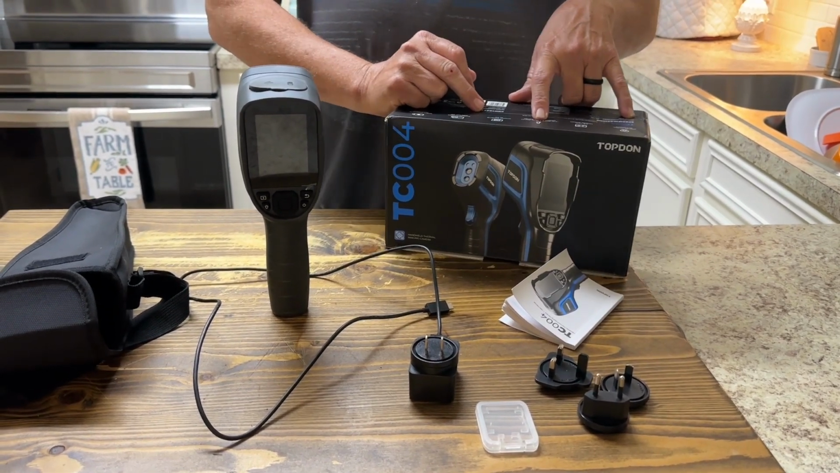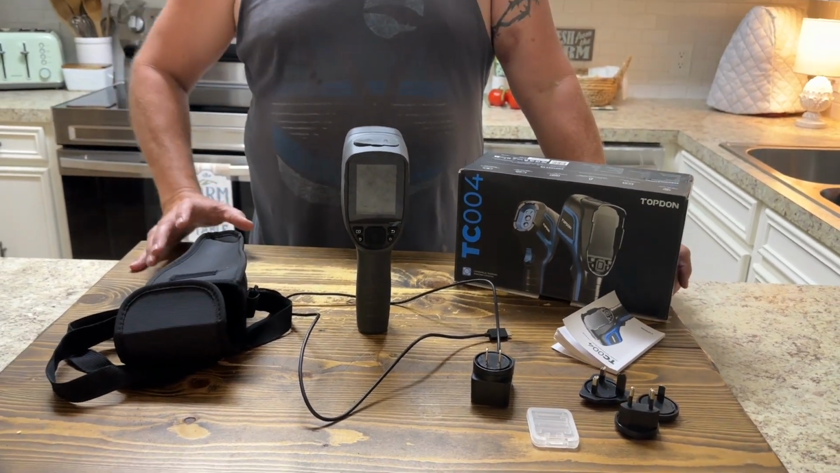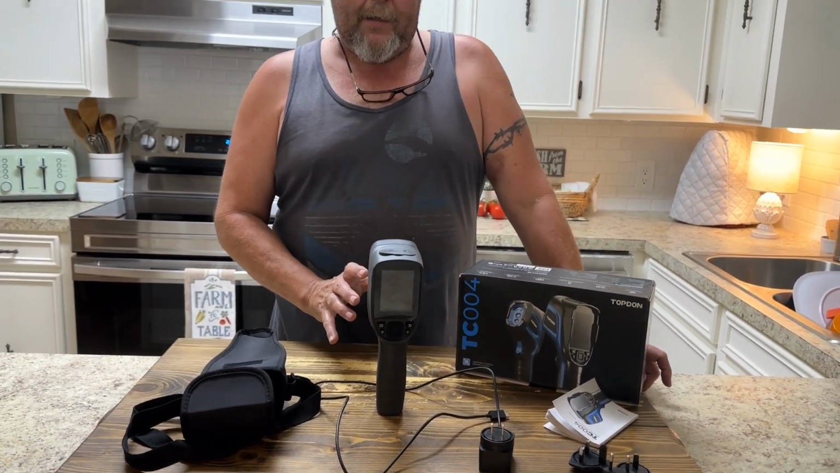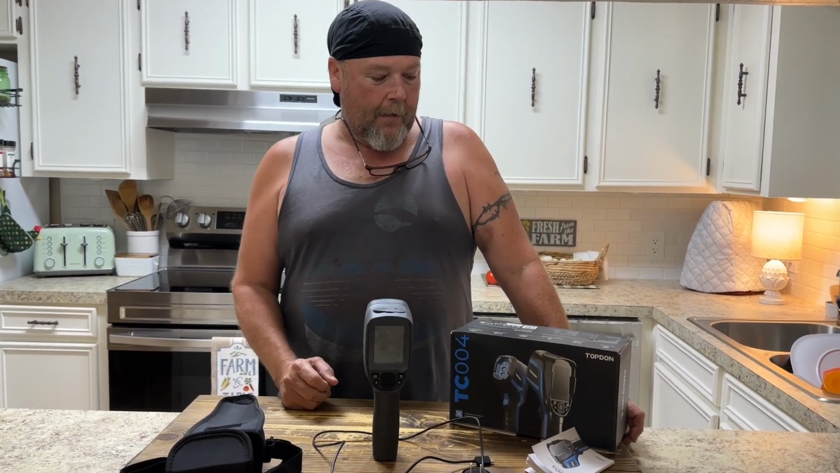That is the only thing that I have seen with this, and that's not a big problem for anything that I'm doing here. The only time I would need anything higher than that is when I'm troubleshooting a diesel or natural gas engine, and those get up around 1365. I need up to about 1400 degrees, but for what I'm doing with it, I don't need that at all. It does everything I need to do.